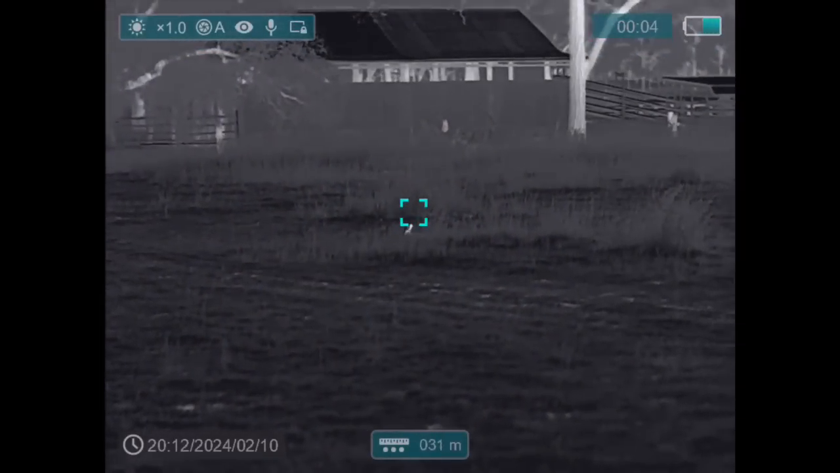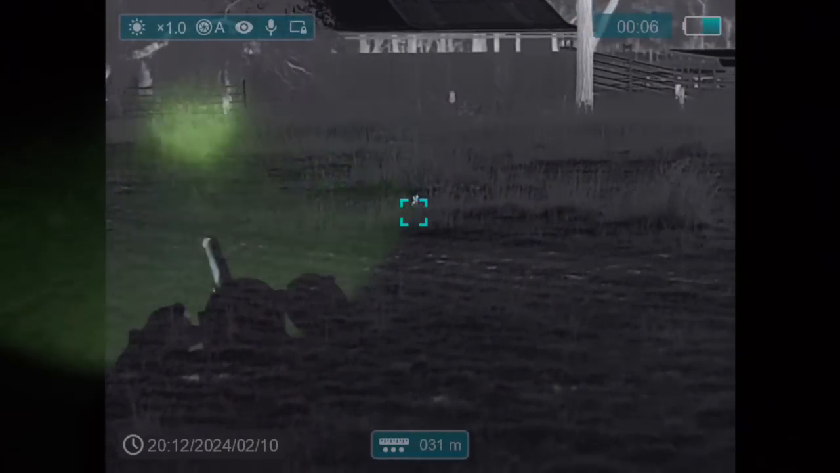Should have been a headshot. Through the head. Oh no, I think there's another rabbit up here. We'll go up there and see if we can get another one. Headshot. Pretty big one. I think there might be another one up here. Oh no, there's another one there. See it get out to the open.